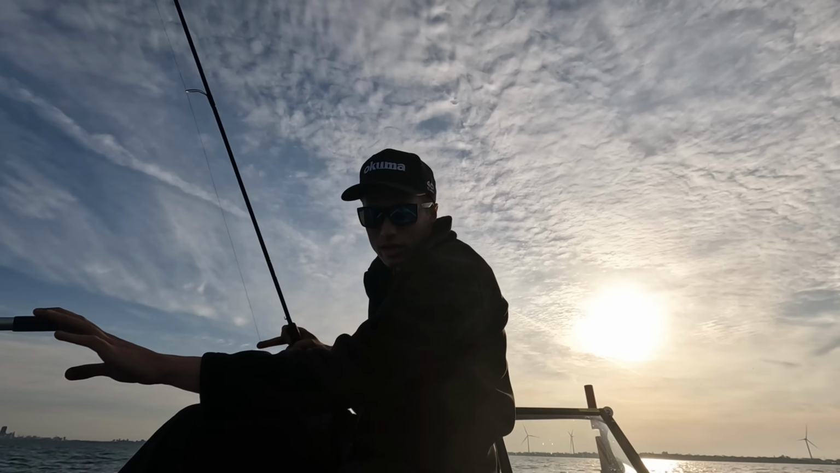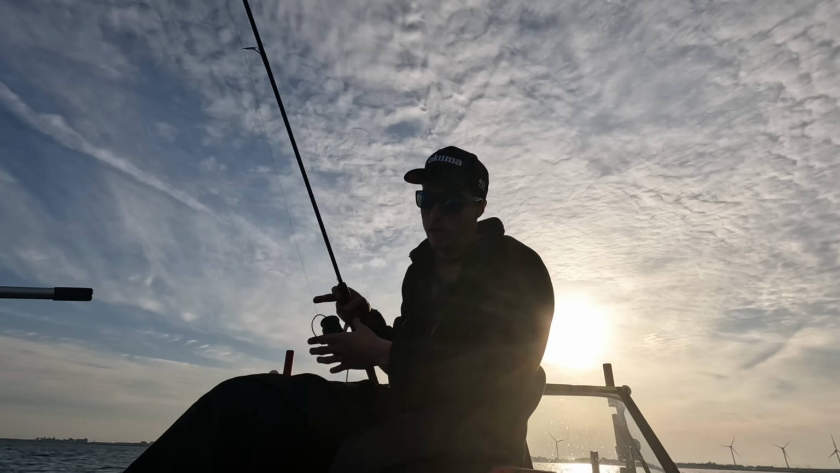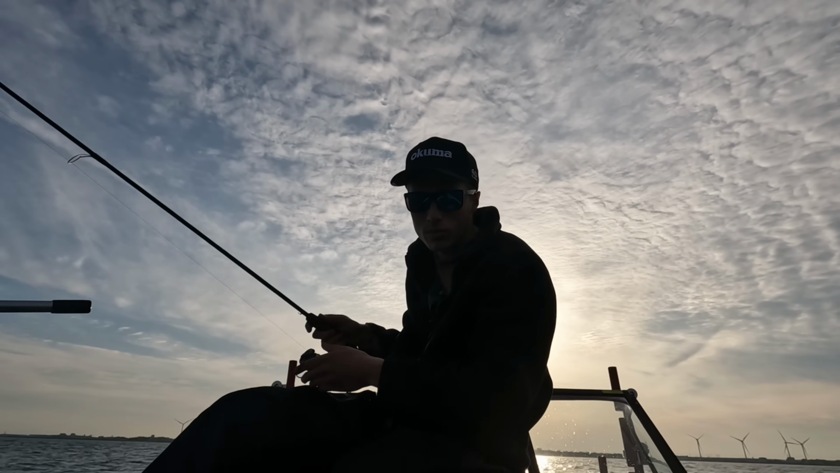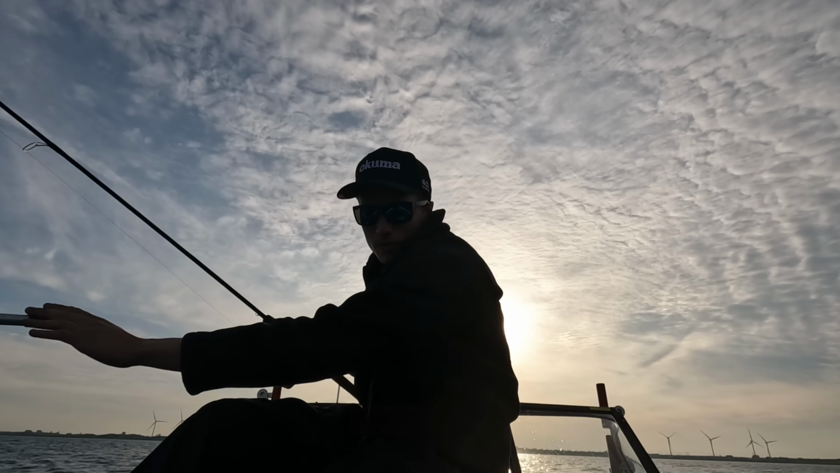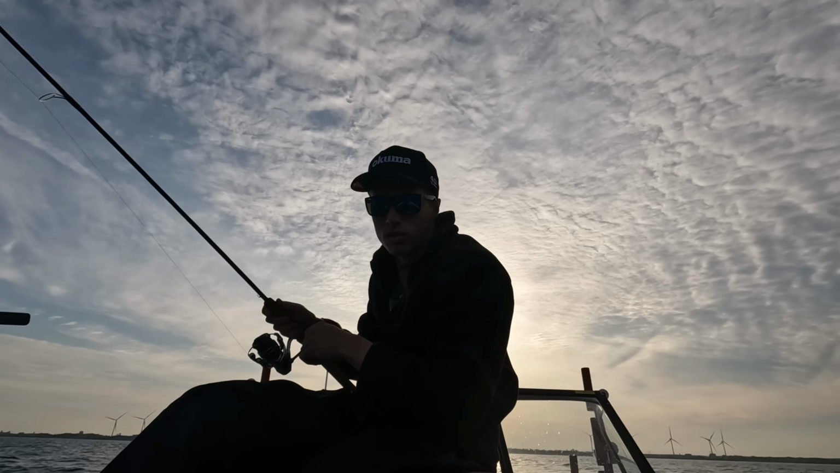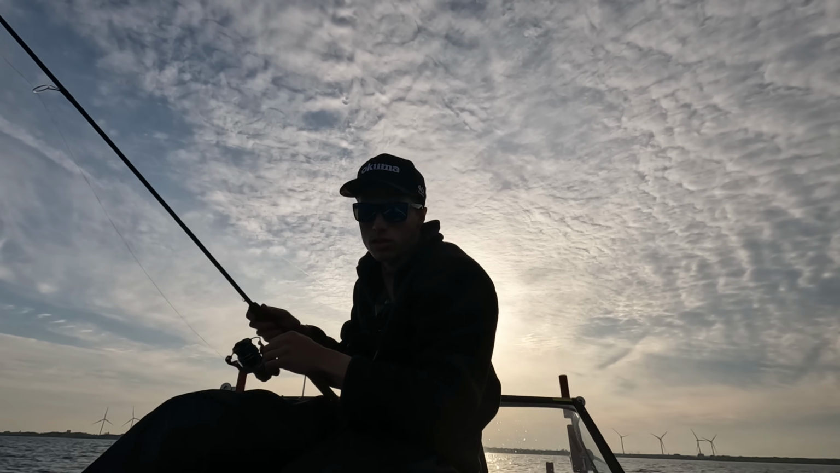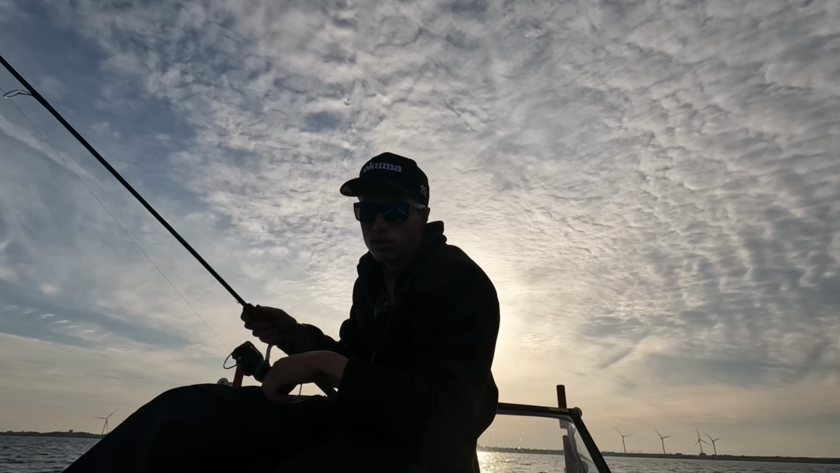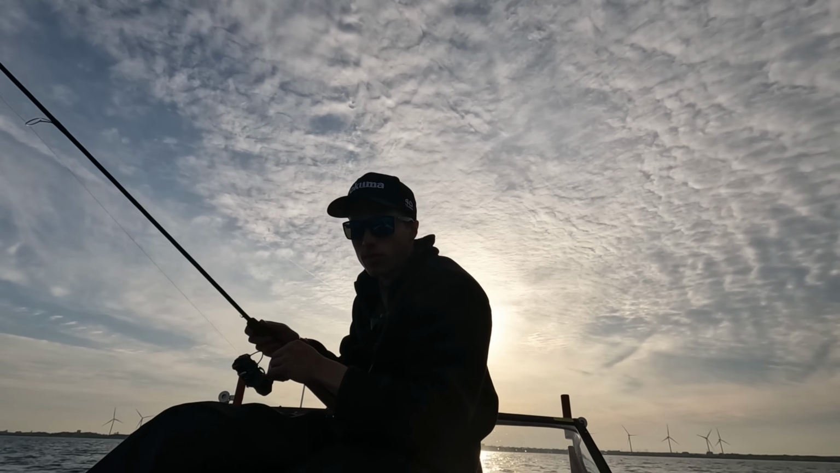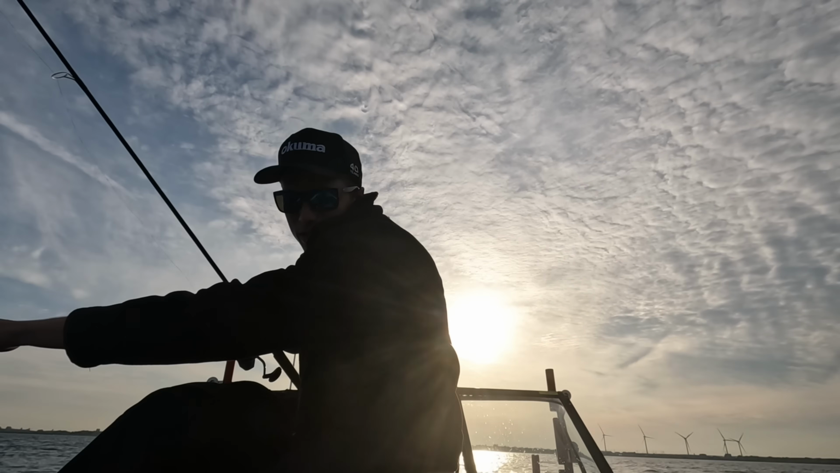Alright, so I just spot locked, so now I don't really have to worry about the troller. We're actually right on them. And that fish is already on me. Should get a bite here. Pin and perch to the bottom.